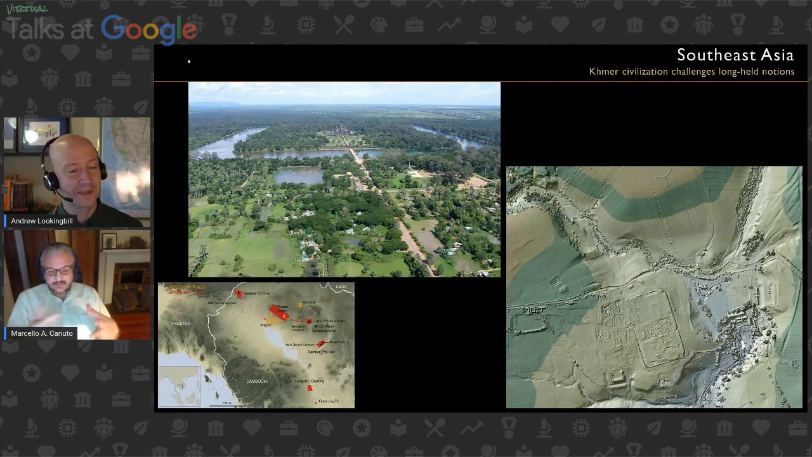An example that has often been used as analogous is in Southeast Asia, in Cambodia, Angkor and the various mega cities, right? You can see on the upper left an image of Angkor, and all of this water and waterworks. These are all artificial, constructed by humans, and now these technologies are allowing us to see this.